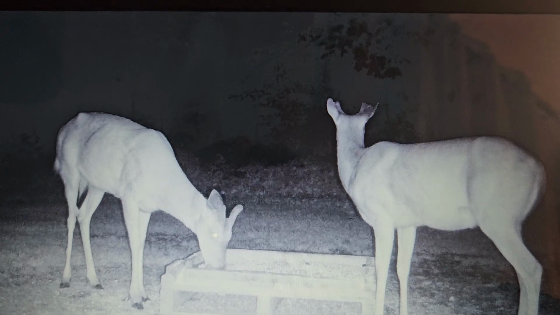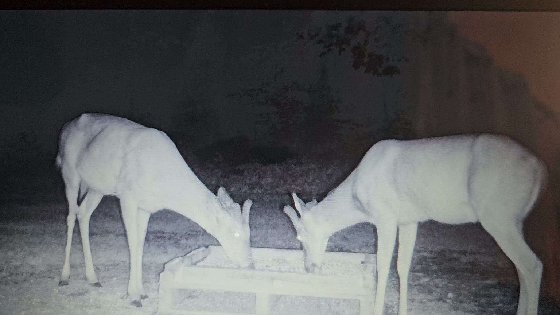Those two, no doubt, they get along. They look like they're twins. I believe they were both born the same. They're no less than 2, possibly 3. They got a good sized body. It's hard to tell. Anxious to see how they turn out.